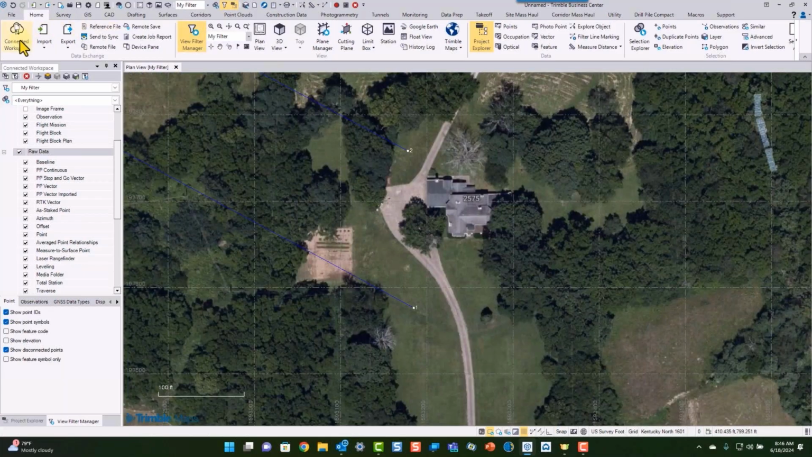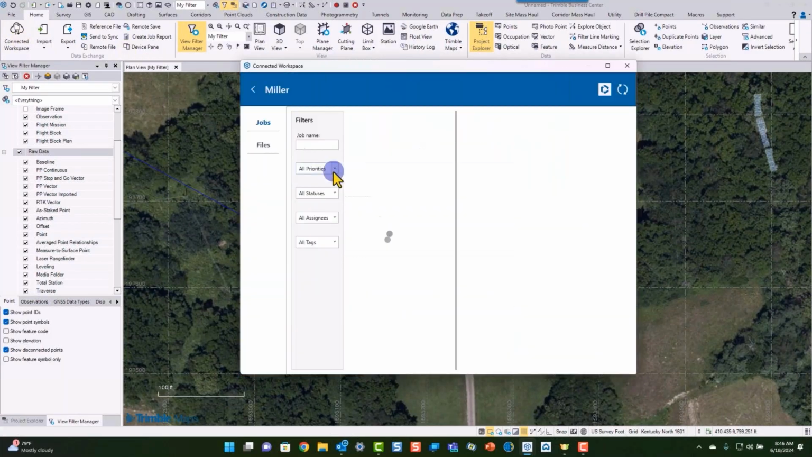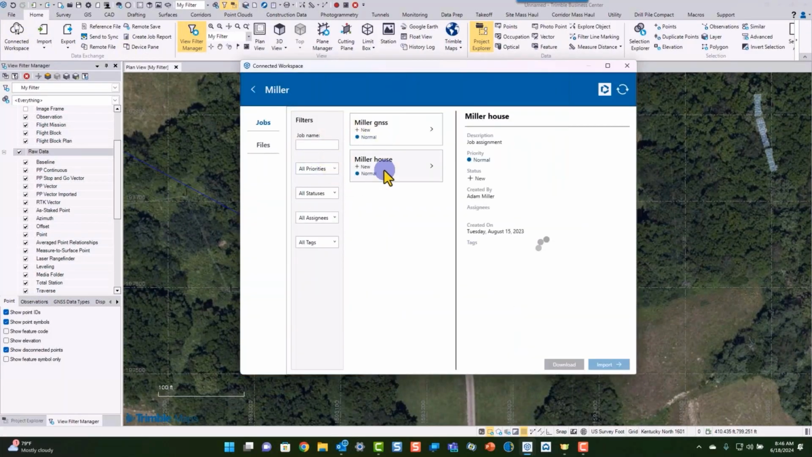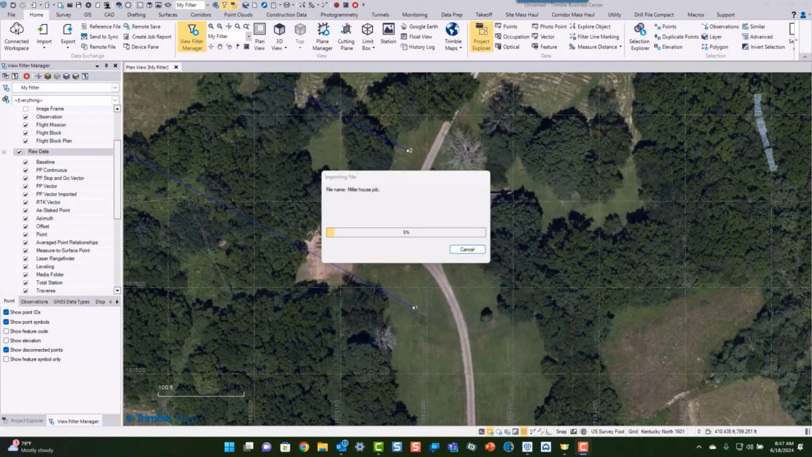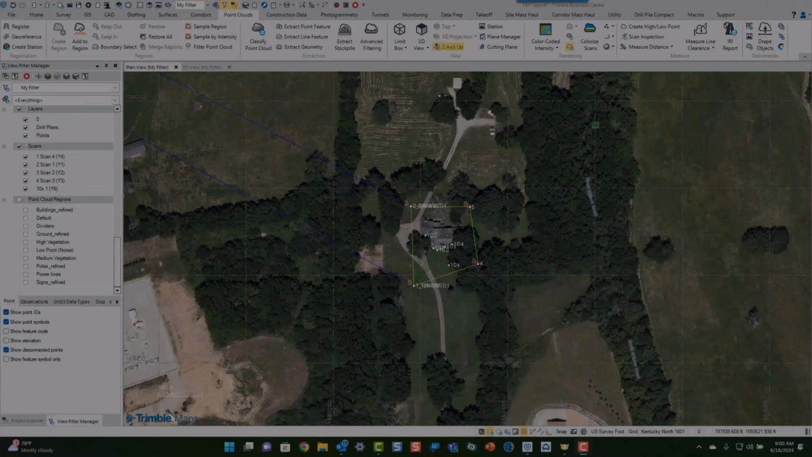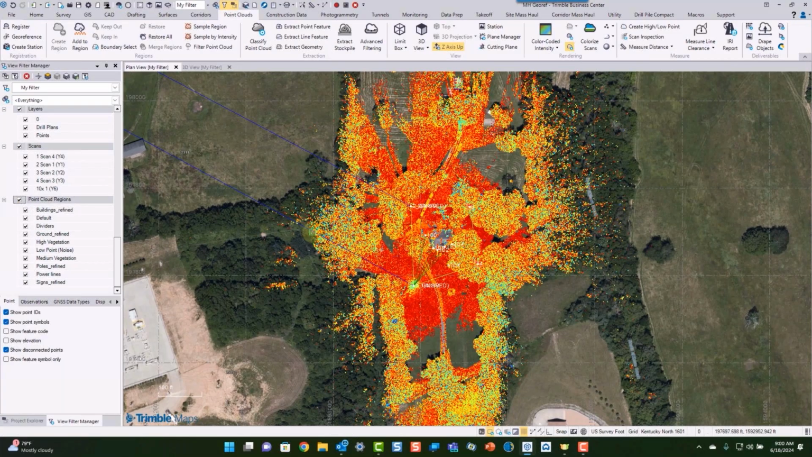And then for the SX12 data, we can go back to the Connected Workspace and go to that same project, and then you can download. As we click on the SX12 project, you can see that it's actually not really in a coordinate system, but there's the number of scans and images and points, and we can go ahead and import that. And through the magic of webinar editing here, everything is all where it needs to be in a geo-referenced environment. So there's the survey data and there's the scan data.